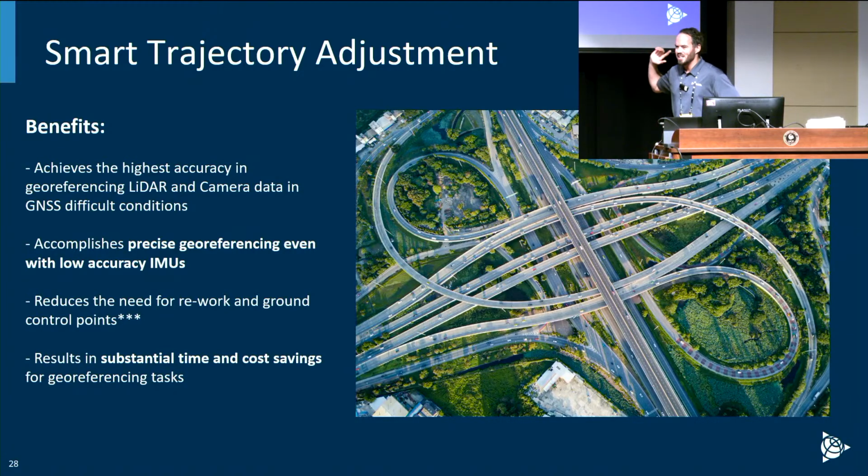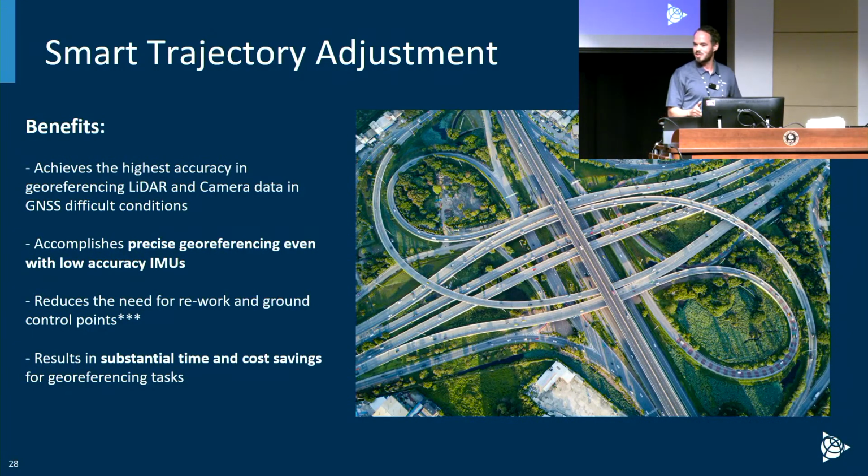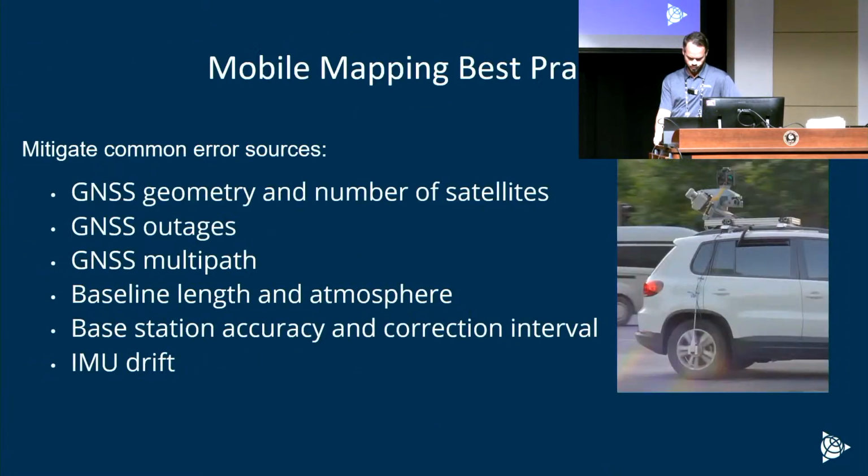And even Applanix sometimes has promotions that say you don't need ground control anymore. I'm not quite there yet. I don't trust it that much. You're always going to want some control to validate your data, of course. But it is getting better and better. And now Caltrans and some of these other guys are starting to stretch out their control networks more than they previously thought possible. So kind of keep all this in mind.